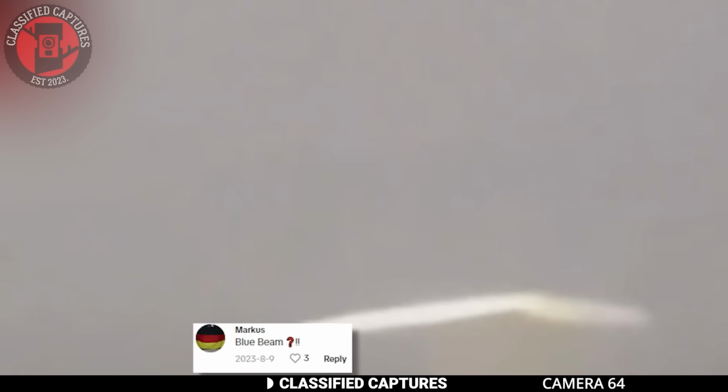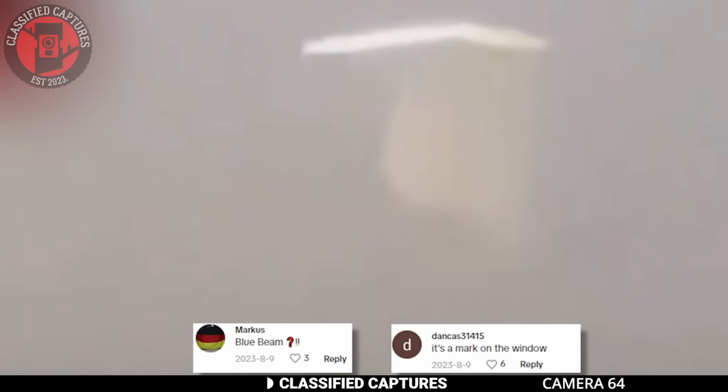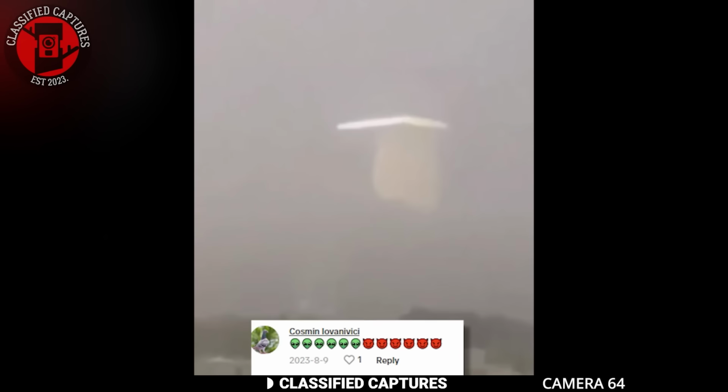Some viewers speculated that the object was a blue beam projection, while others suggested that it was simply a mark on a glass window from which the footage was recorded. Interestingly, one viewer even used the alien emoji, implying that they thought the object was of extraterrestrial origin.